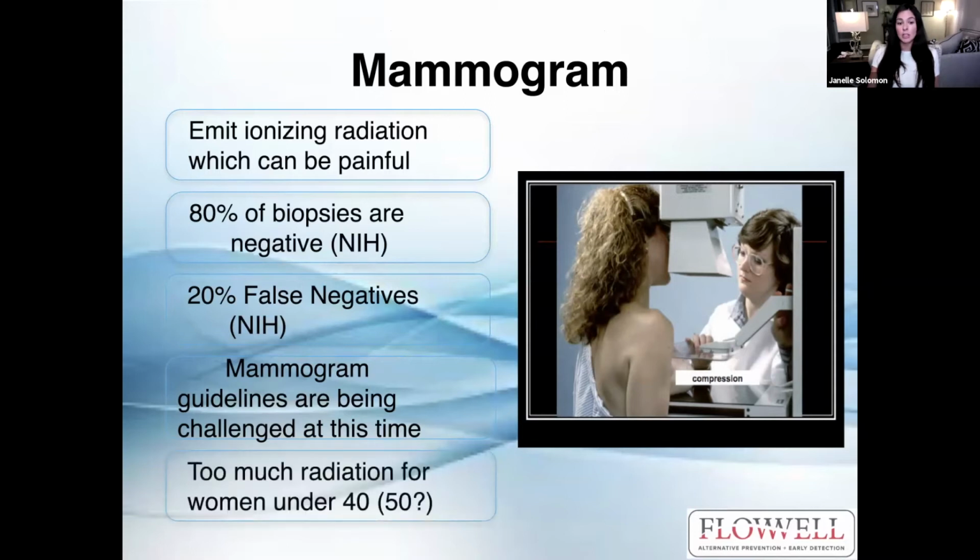We are questioning, is it too much radiation for women under 40? Women in their childbearing years, as we know, are having children later and later these days. And so we are questioning finally now in this country, in addition to other countries, what age is safe.